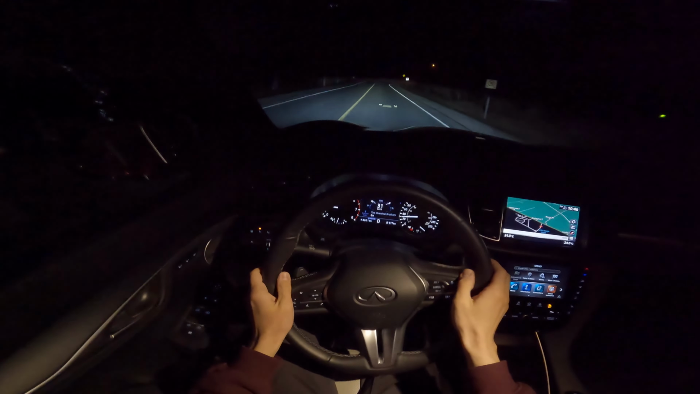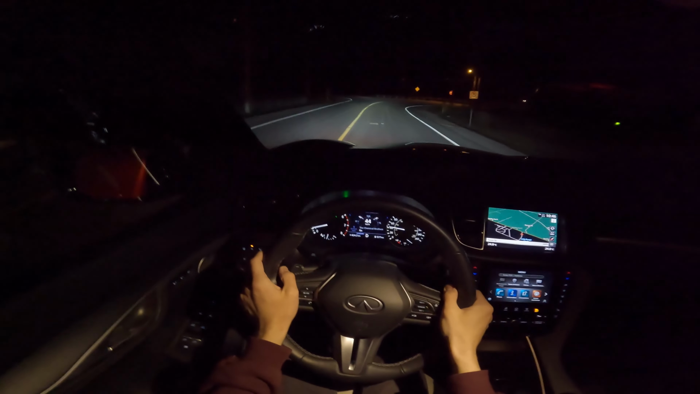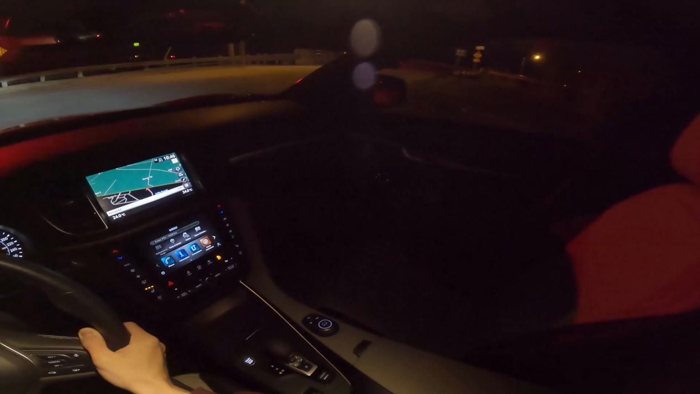Like I said, we're not going to talk too much during this POV test drive. It's more for you to get an idea of how it is to drive it by seeing and hearing how it is to drive it from the first person.